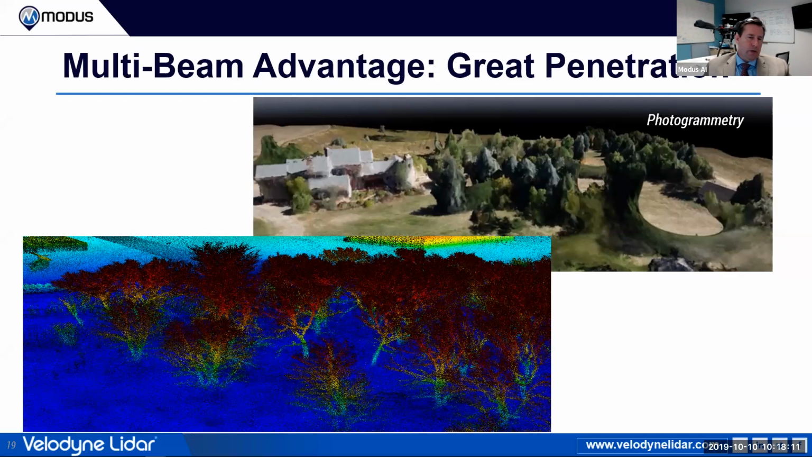And also you can see how much more of the topography we're getting underneath that vegetation. Where we look at the photogrammetry, if we make a model, that's all going to be blacked out on the topography. And here, we're getting several points underneath each canopy.